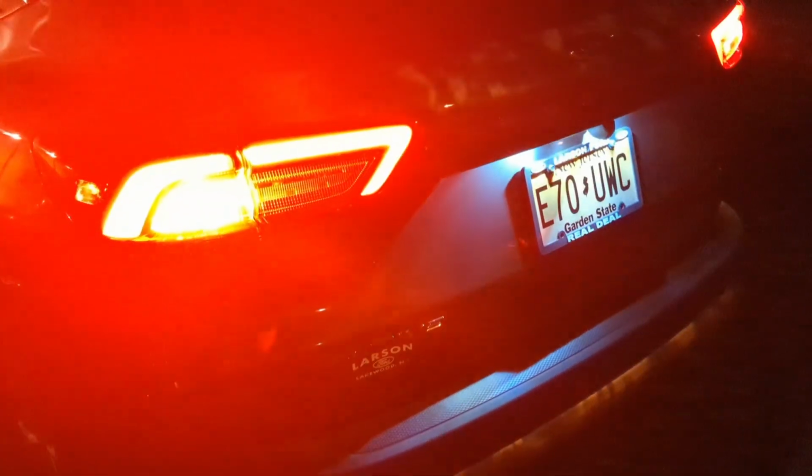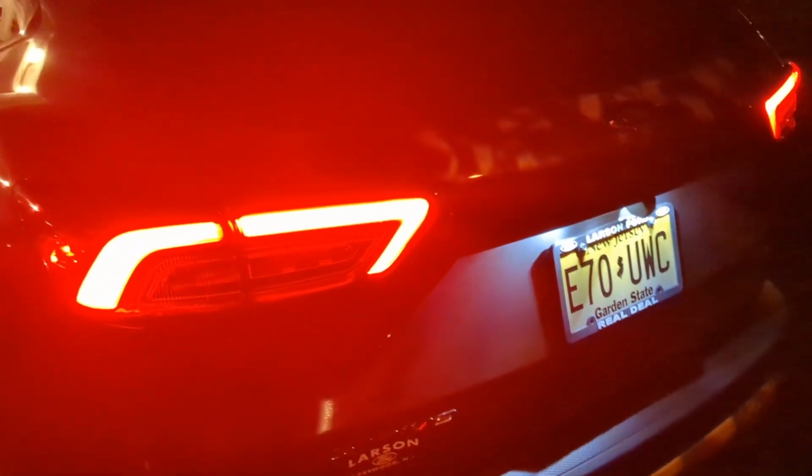As you can see, the side markers on the tail lights are pretty intense, so that's good so people can see you on the sides. The license plate's lights are also LED, which is good to see your license plate from a distance.